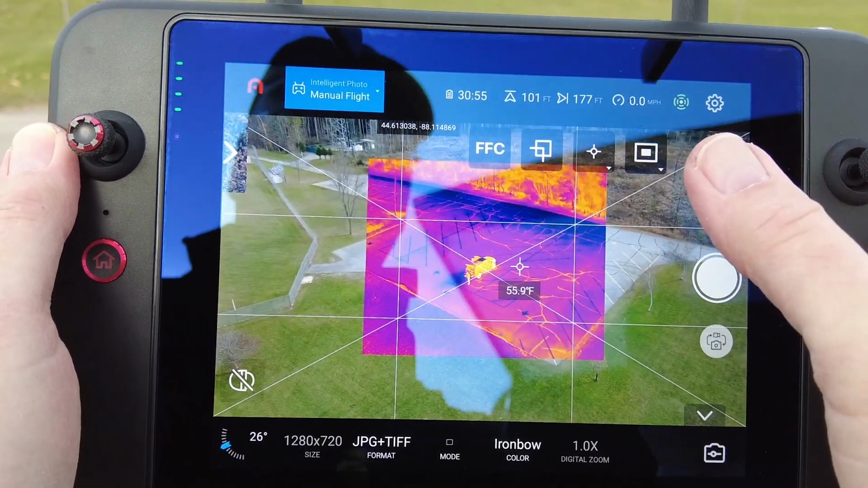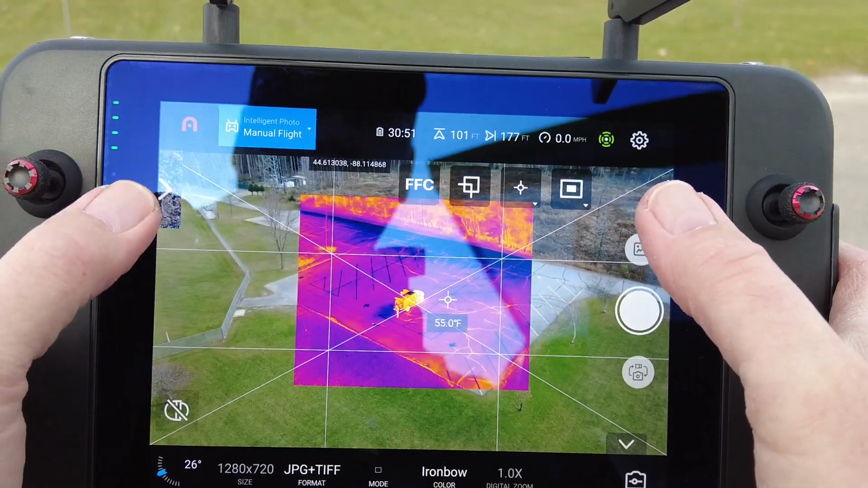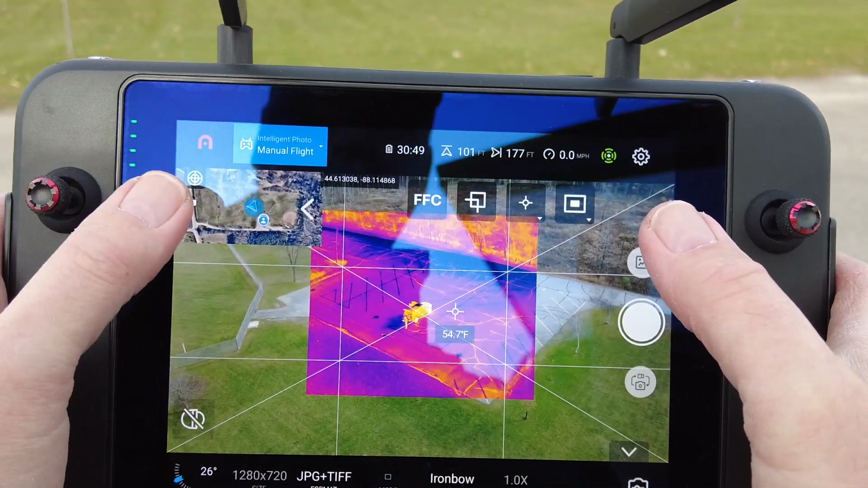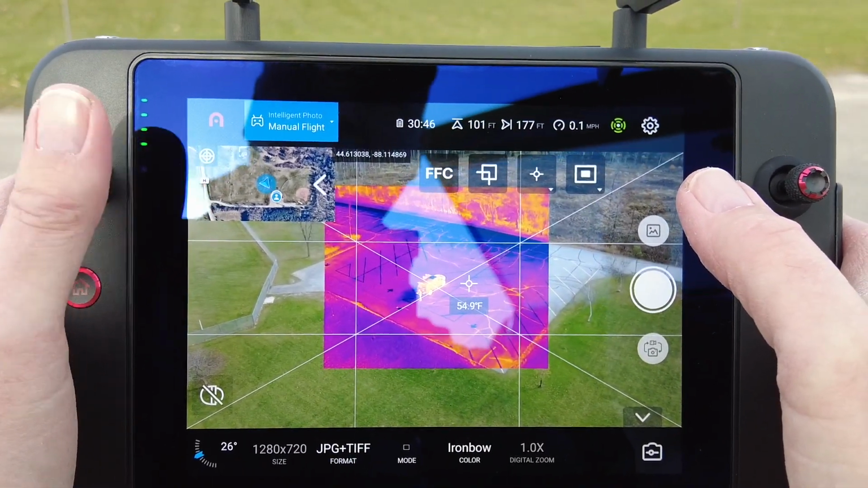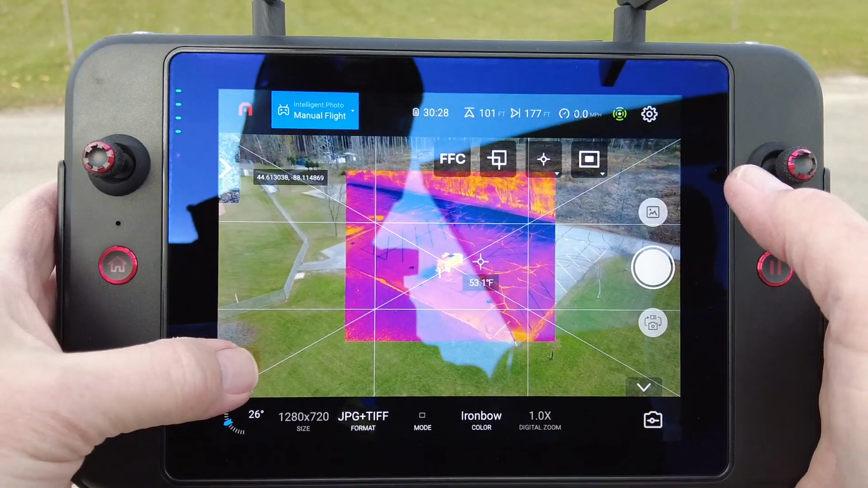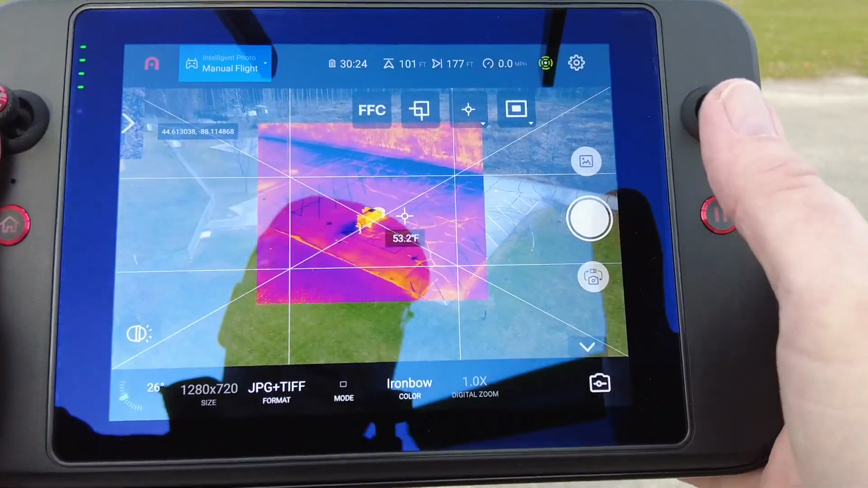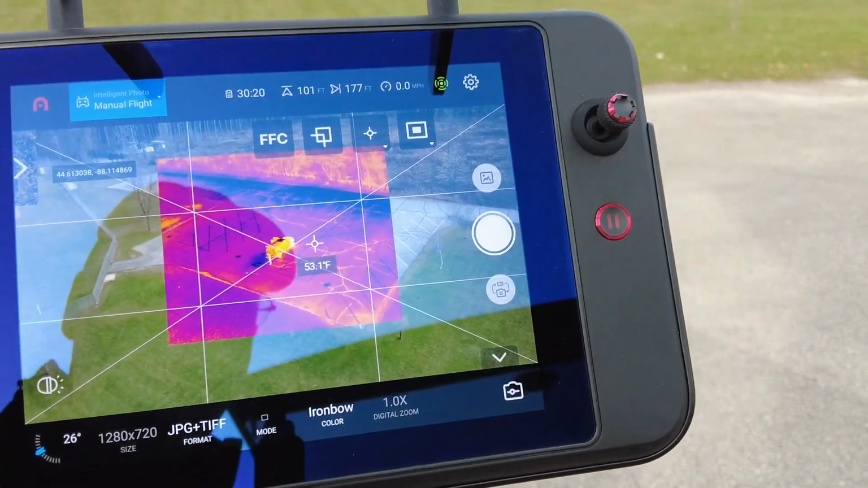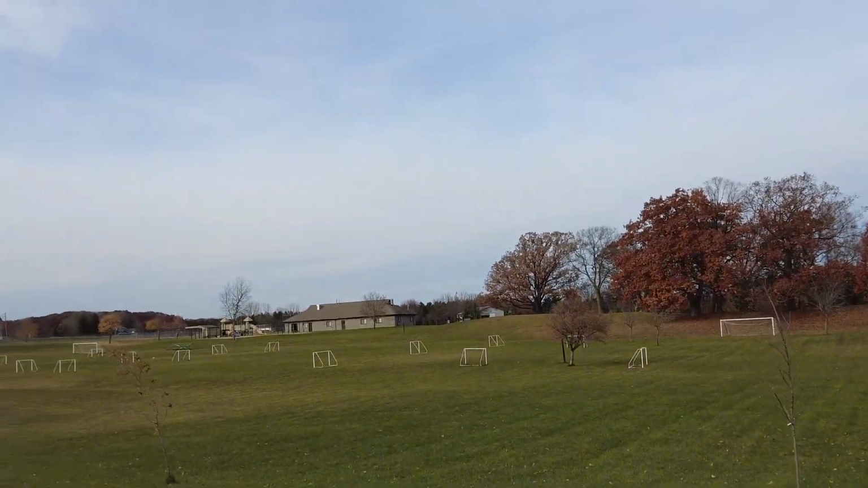Now this unit also does have the radiometric capabilities, and you just saw an aircraft warning, so I do have a manned aircraft nearby. So this unit is equipped with ADS-B. And then down here I have my control interface for that searchlight, so I can turn that on. And let's see if we can't have a look up there. The sky, where that thing is, that is a very powerful searchlight.